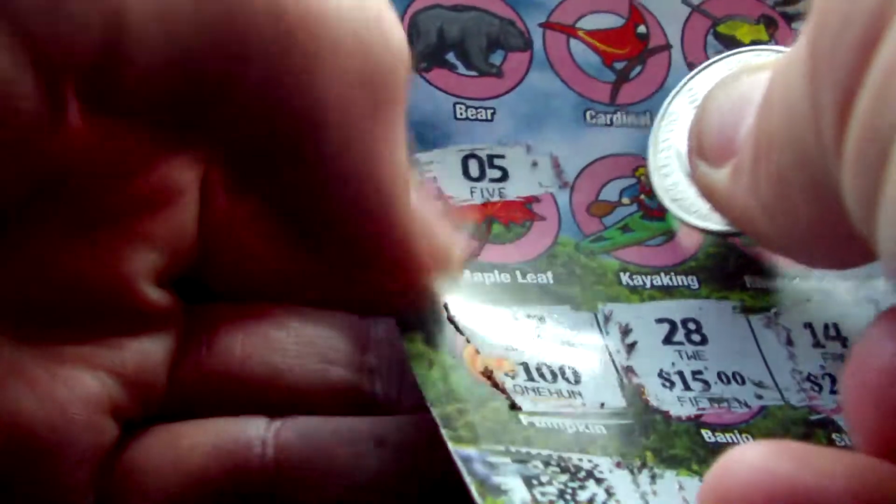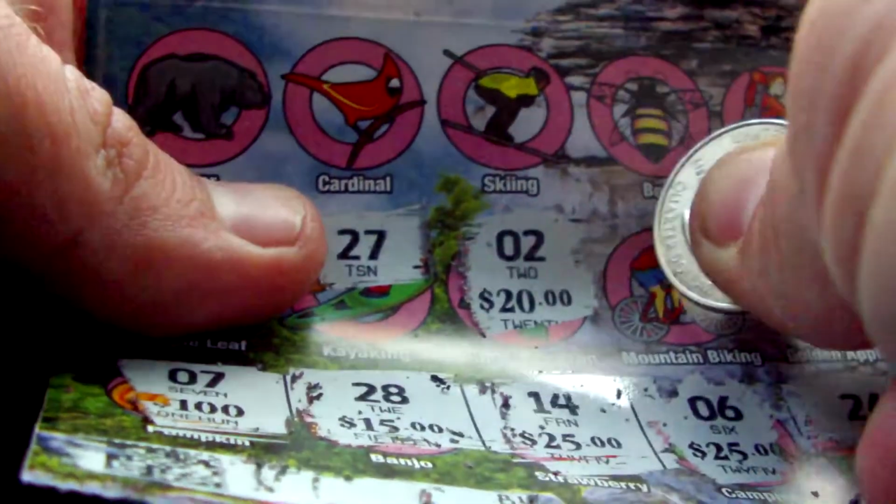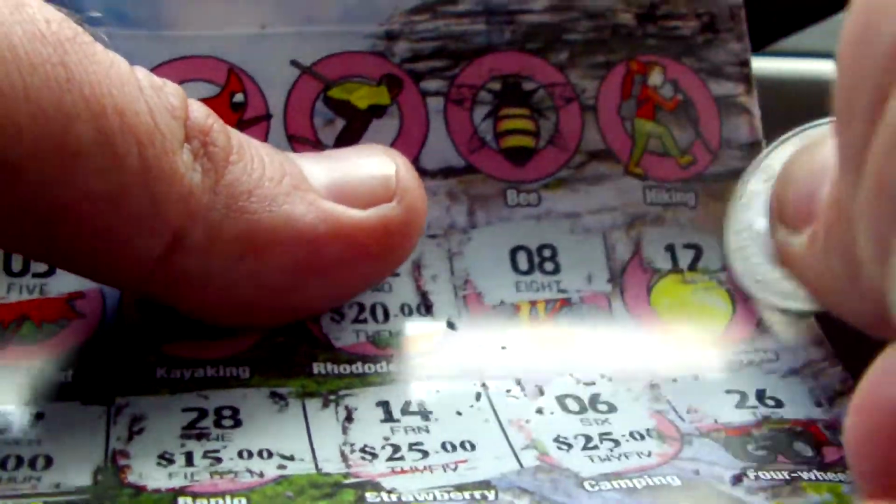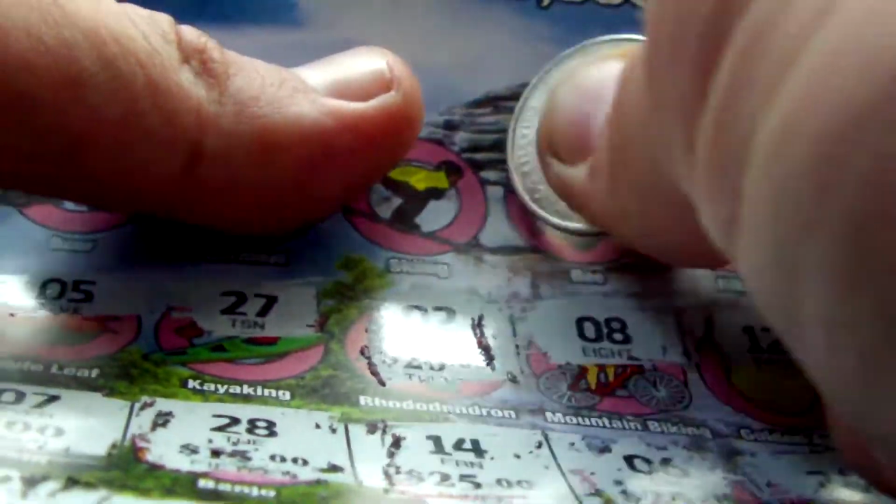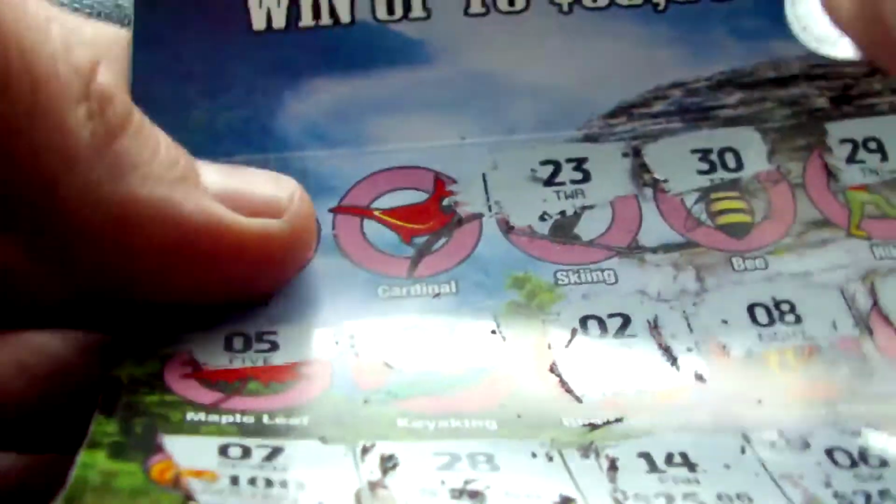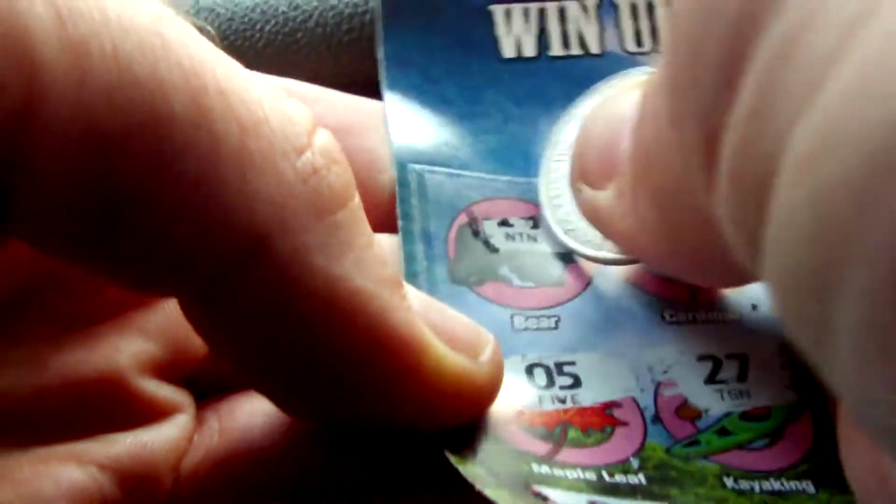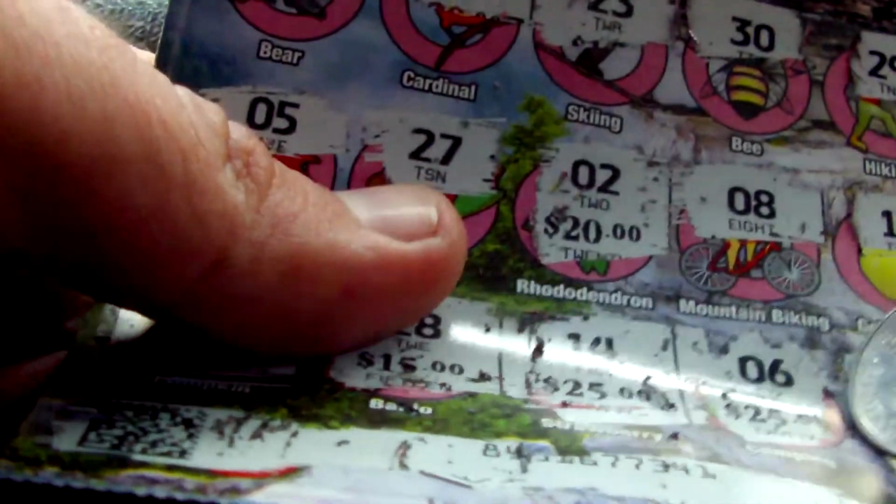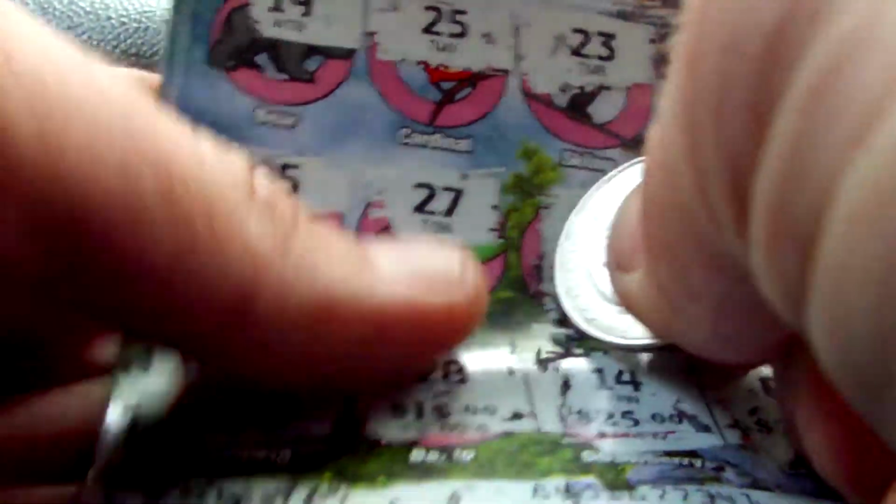Maple leaf was 5. Kayaking. I like kayaking. Nope. Mountain biking. Golden apple. Oh boy. Hiking. Another one I like. Nope. Bees. Don't really like bees. Skiing. Can't ski. Cardinals are cool. And last but not least, Mr. Bear. Don't think I won. Dang.